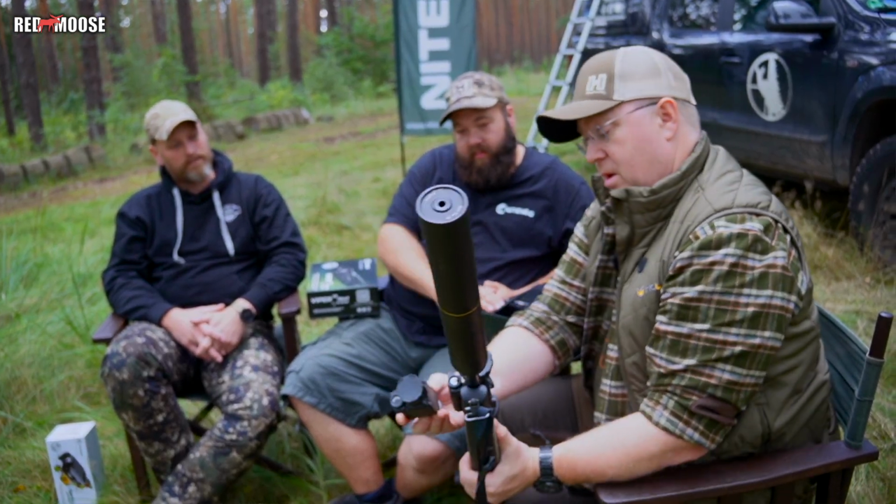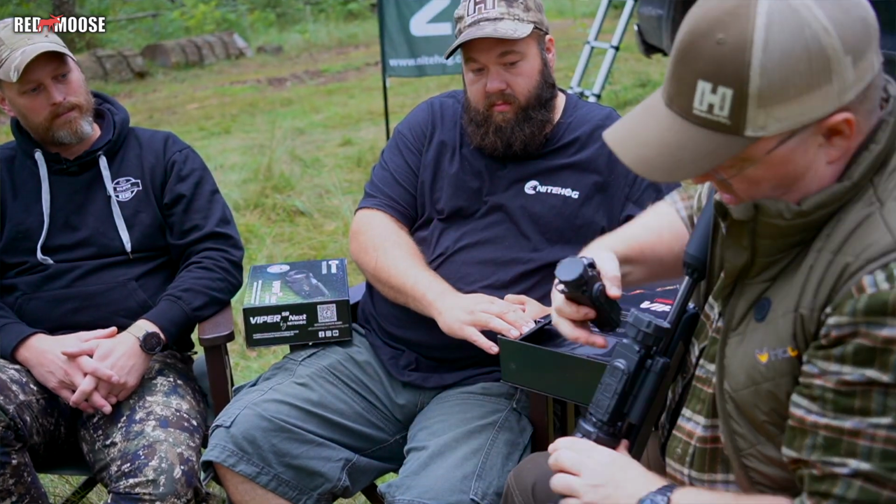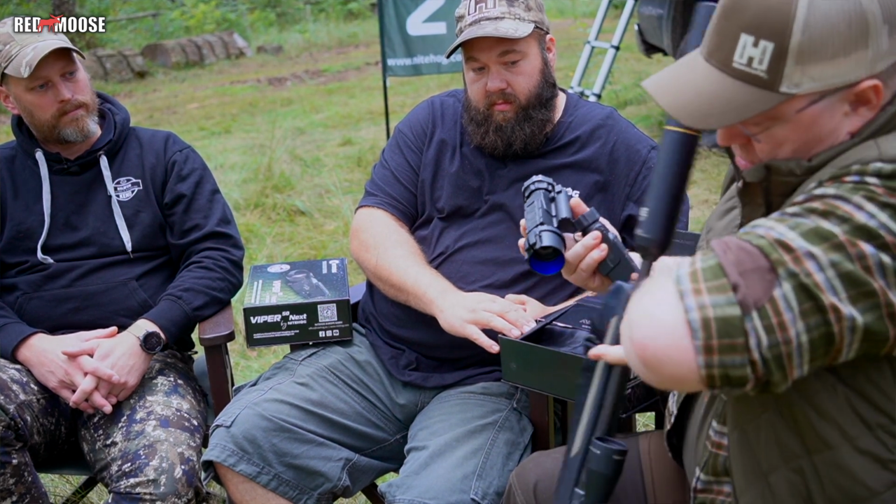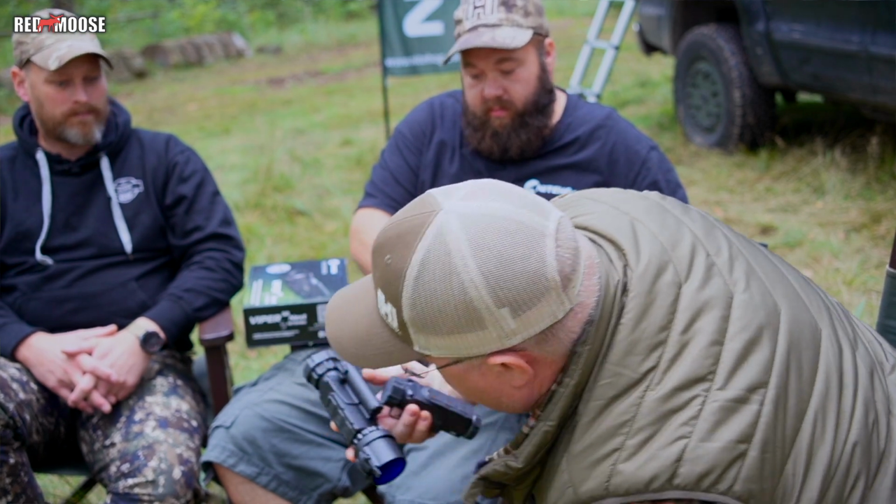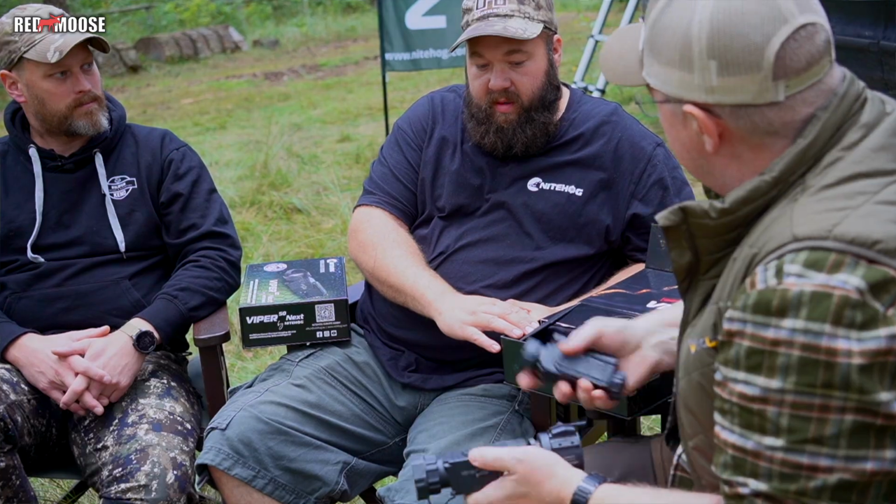Yeah, as you can see here, they are pretty similar. Of course, I can take this off my rifle again and put this down. While I'm showing this, tell me a little about the adapters. How do you choose the adapter, and does Nitehog also provide adapters?